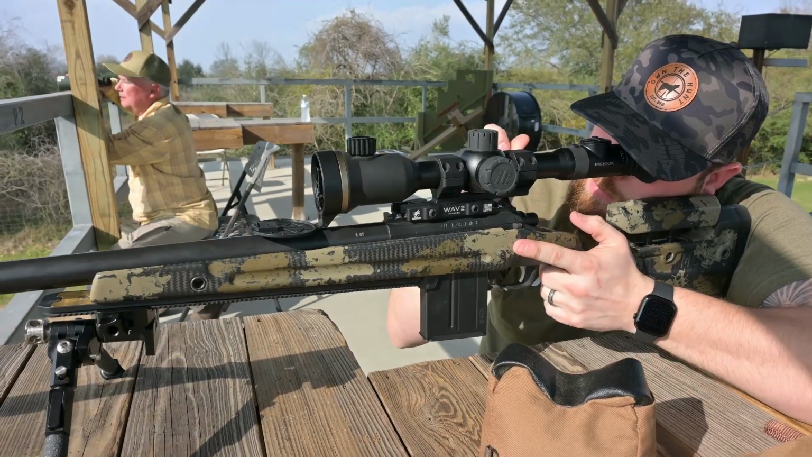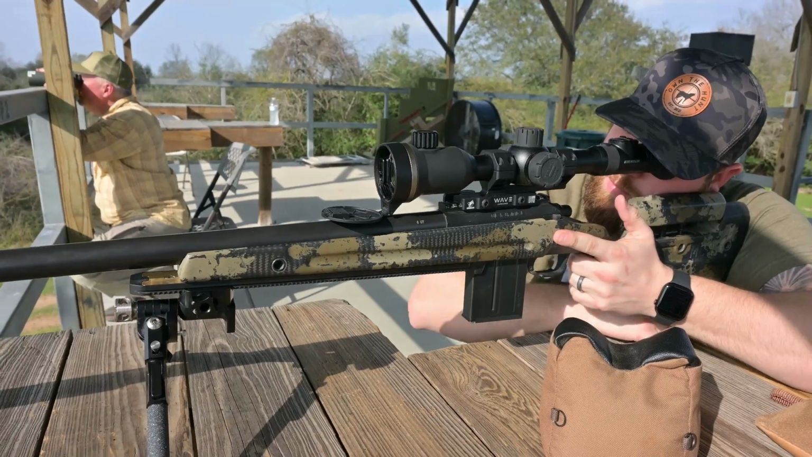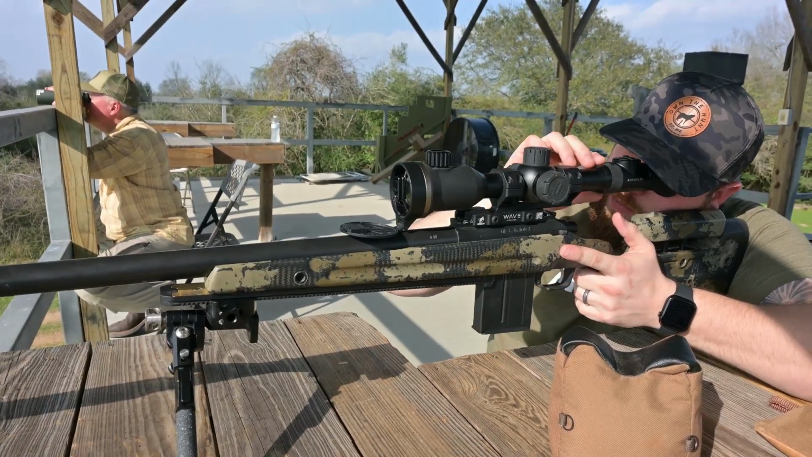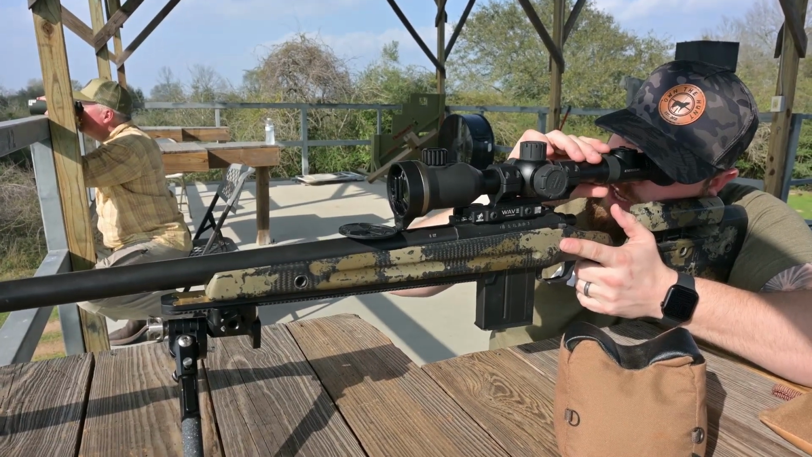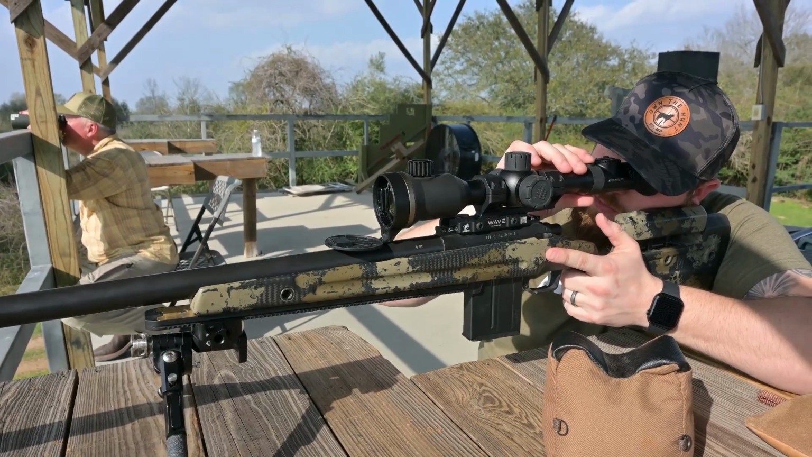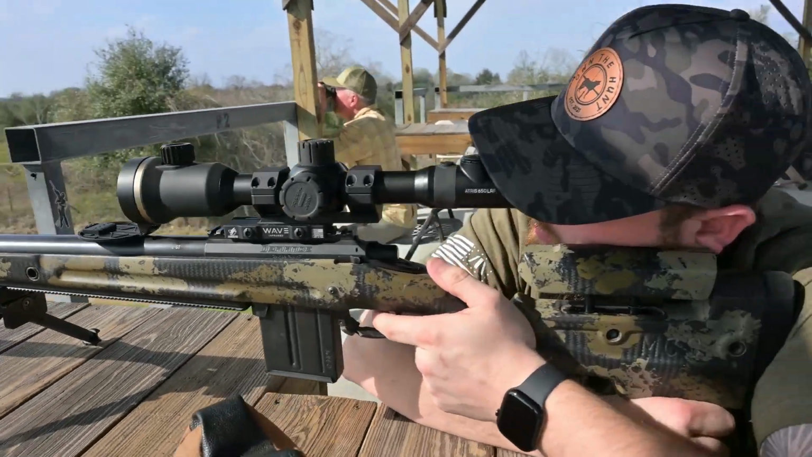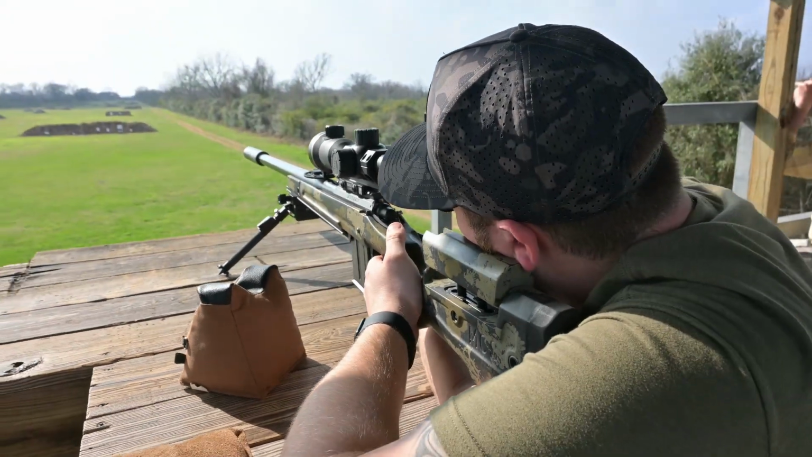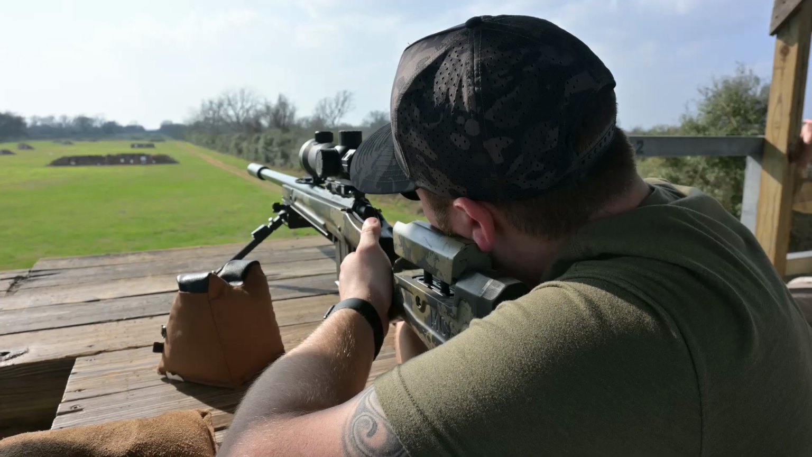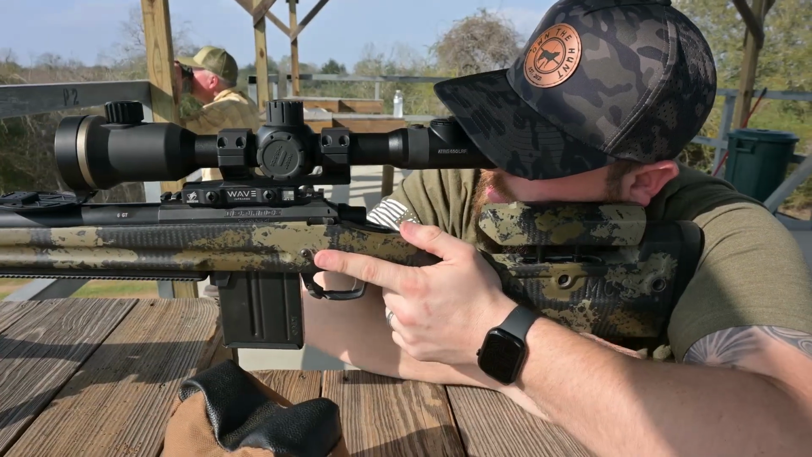So we've got plenty of wind we're dealing with. Yeah, that's a lot. So go to 500. Did you hold dead center or left edge? I held dead center. Okay, so go to 500, hold left edge. Okay. Dead center. Go to 700.